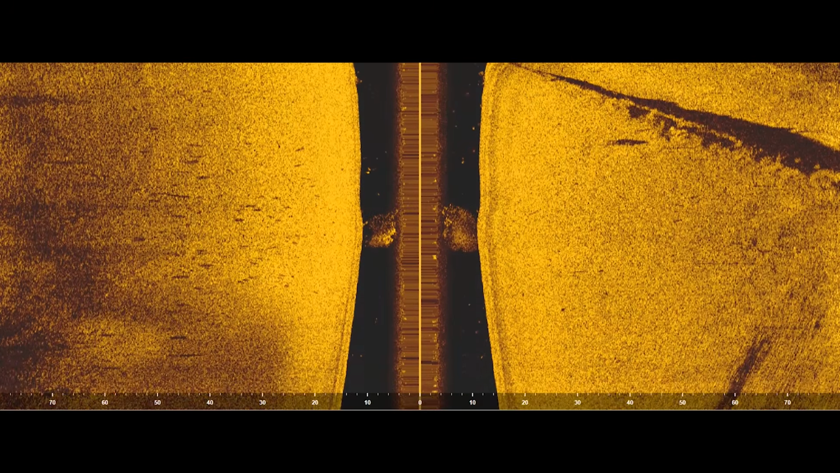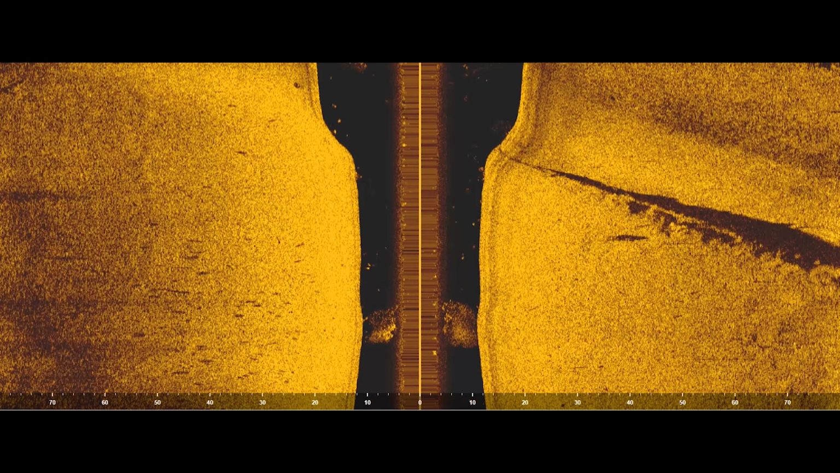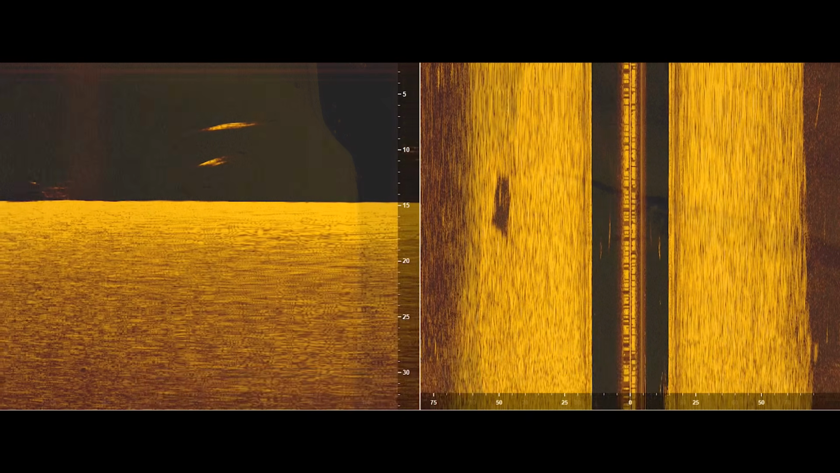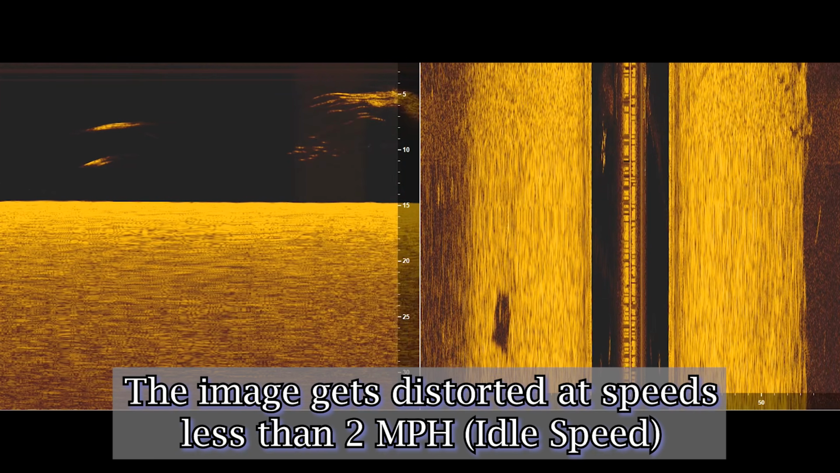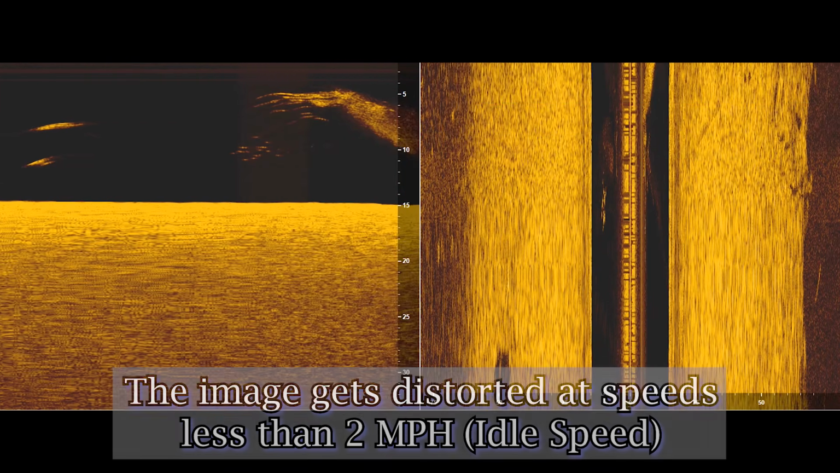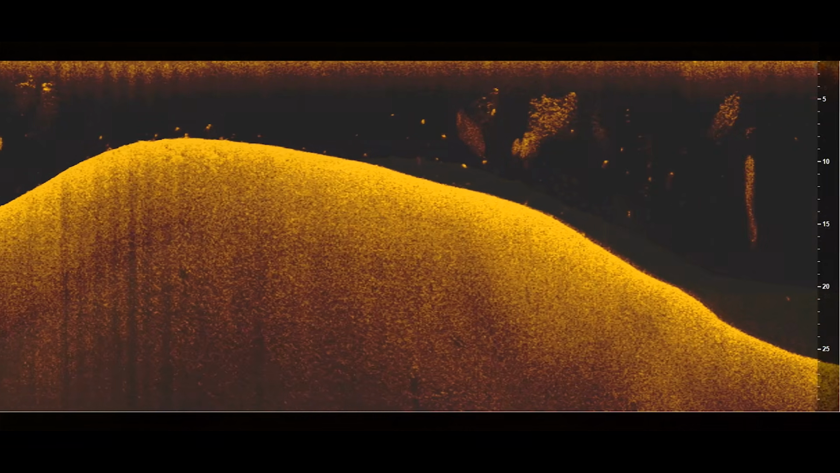The other type of sonar you may have on your fish finder is down imaging and side imaging. And I only recommend looking at the returns from side imaging and down imaging when your boat is moving at speed. A lot of times this image can get distorted if your boat is stationary or only moving at like 1 mile an hour. These images are definitely a lot clearer when your boat is moving at speed. So we're only going to look at images when my boat's actually moving, not when it's stationary.